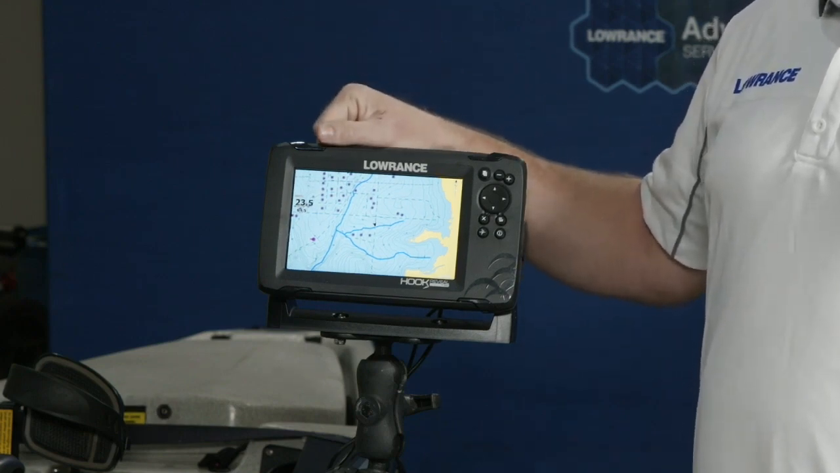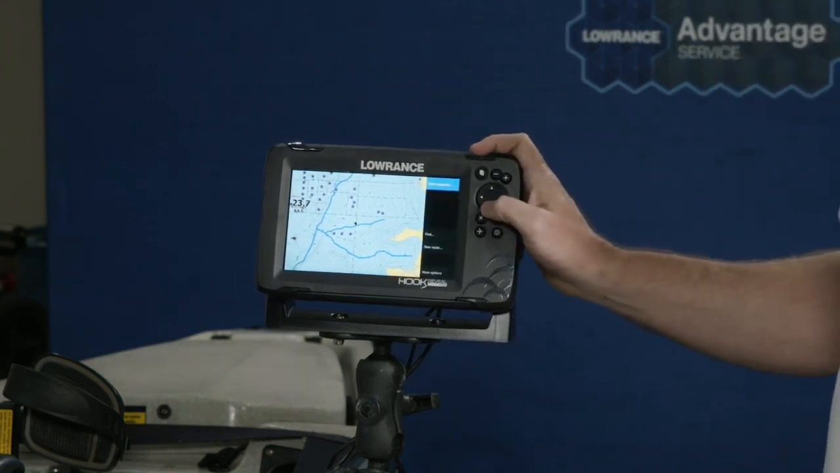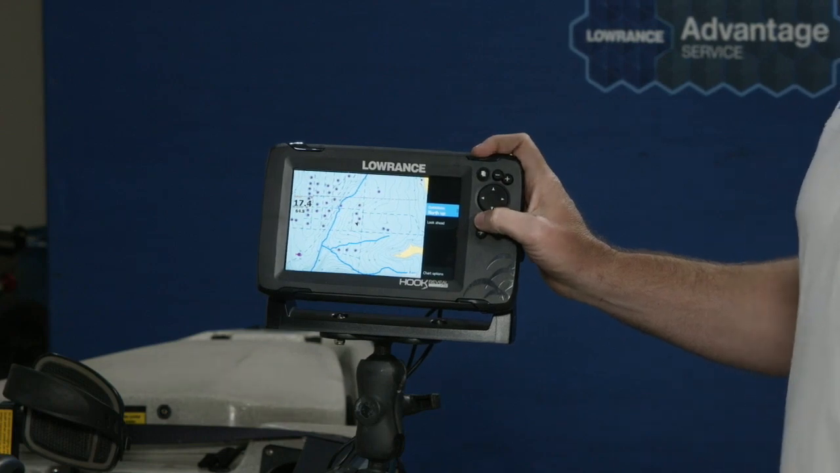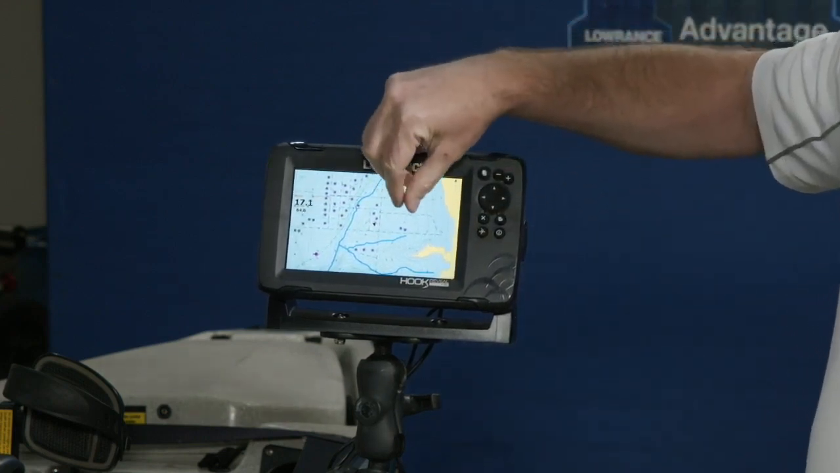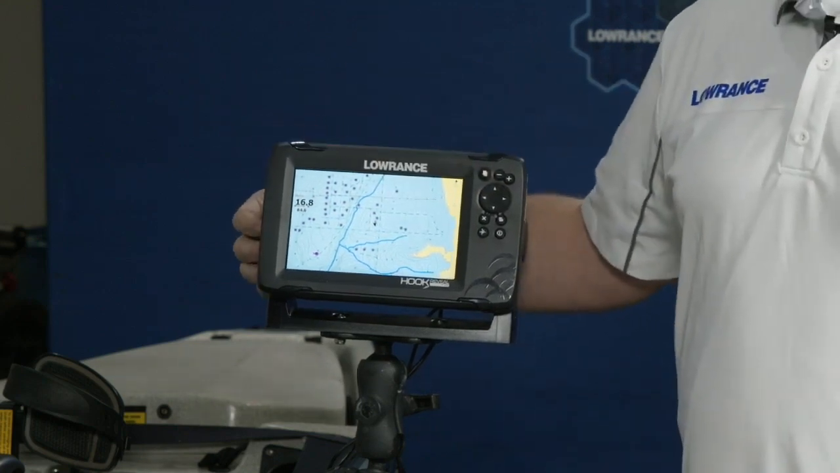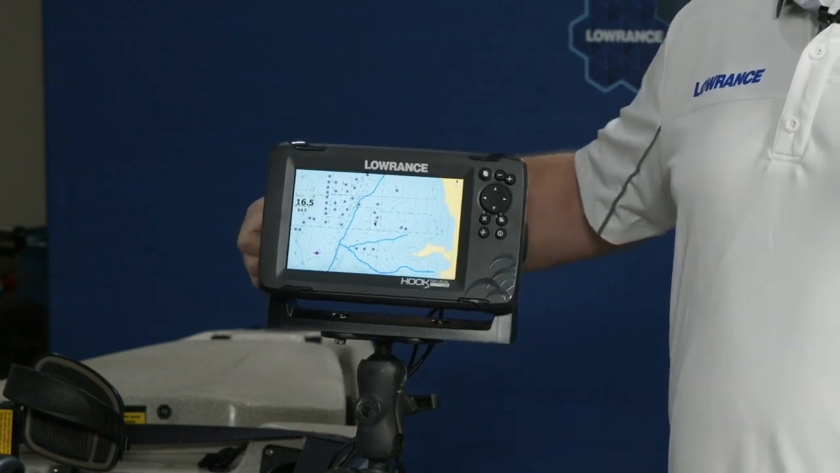You put in a blank SD card, you turn the unit on, and it will record a map for you as you drive along. So as you go, you can generate new contour lines to overlay on top of your existing contour lines. And I don't have a good graphic to put up there since we're doing this a little bit rustic in our shop here.